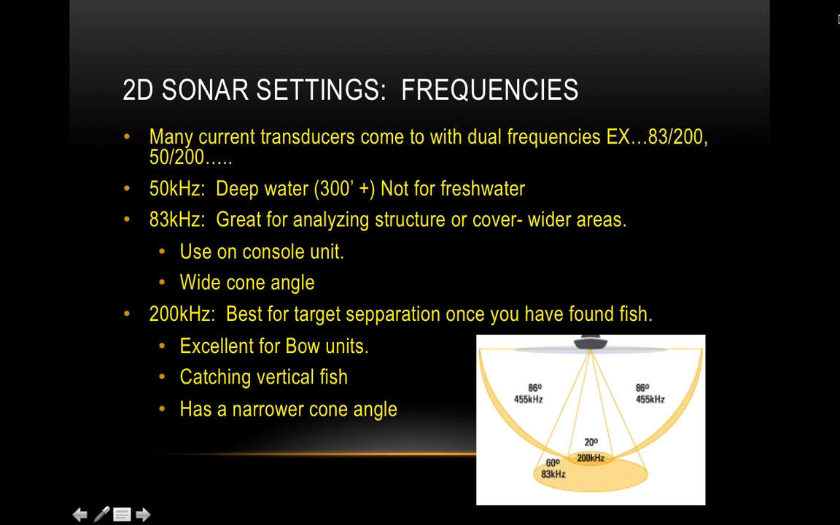So, 2D sonar settings. We're going to be talking about frequencies here. This is something that's really important that I didn't learn right off the bat, and I was really missing the boat with this because I didn't think it was that big of a deal. I focused more on sensitivity, and I think people focus more on sensitivity and some of the other settings, and they miss out on the real important stuff like frequency.